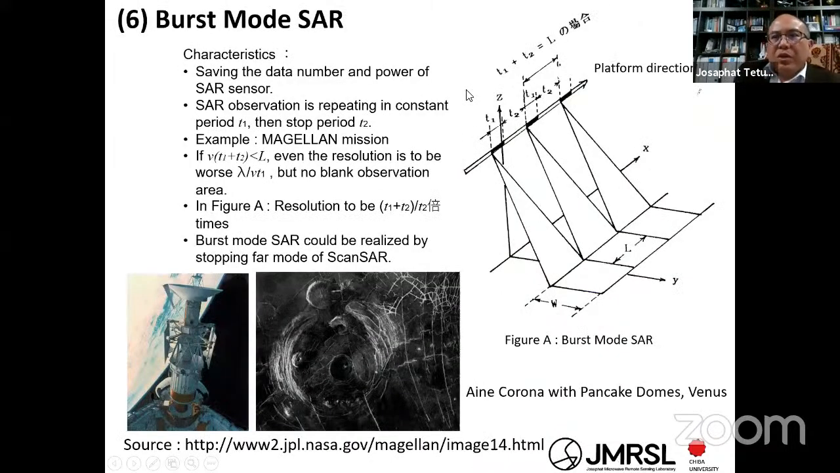And then burst mode. Burst mode is for observation of, like, deep space missions, because the energy is not so much, and you need to save the power of the platform on the satellite. It means, for example, you want to observe this area: you observe it in the black time, and then in the white period it takes a rest, and then observe again, take a rest, and then observe again. You can get a very long coverage.